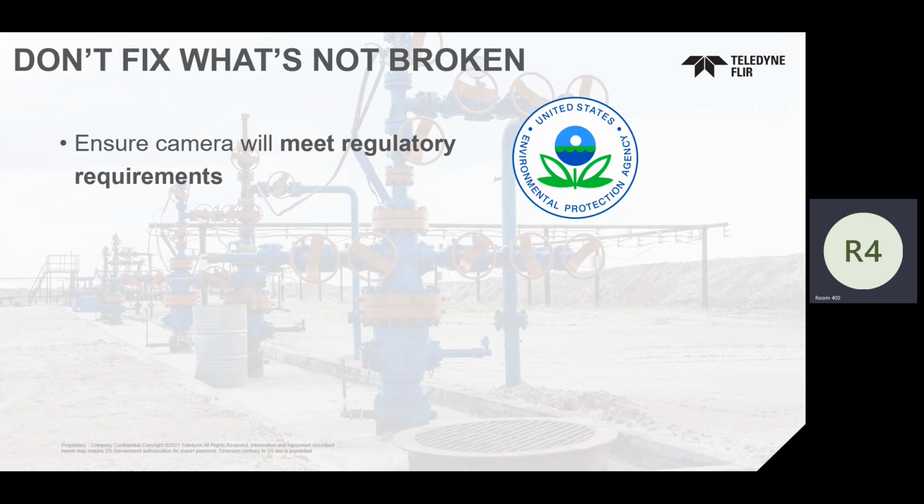We were asked, please don't fix what's not broken. Don't make a new detector. Don't make a new technology that we don't know the sensitivity of. We don't know how well it's going to work for what we're able to do. We want to make sure that the EPA requirements and the operating envelope that we used yesterday, we can use tomorrow. And so we did that. That's why I said the engine of the camera is the same, the detector of the camera. We didn't change that. We didn't change the optics. That was purposefully done to ensure consistency within our portfolio.